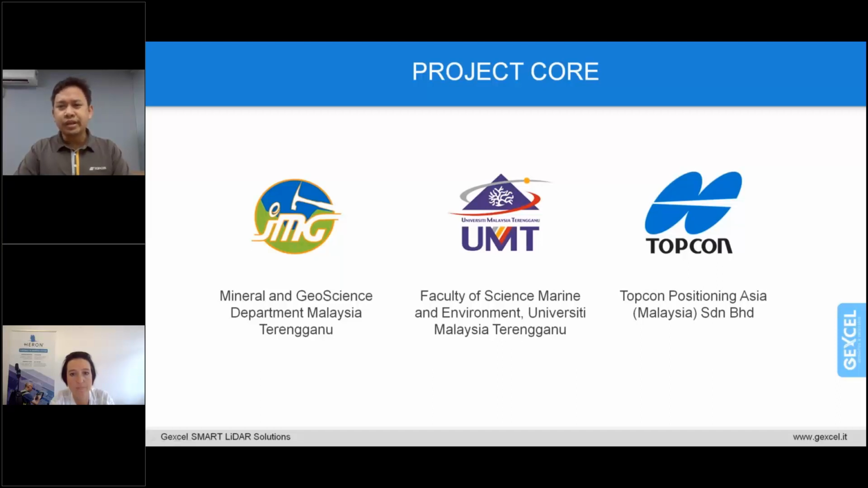This expedition was jointly organized by a local university and the government sector, focusing on the minerals and the structure of the cave. Both parties have made a memorandum of understanding for their geology study and research in Kenyir Lake.